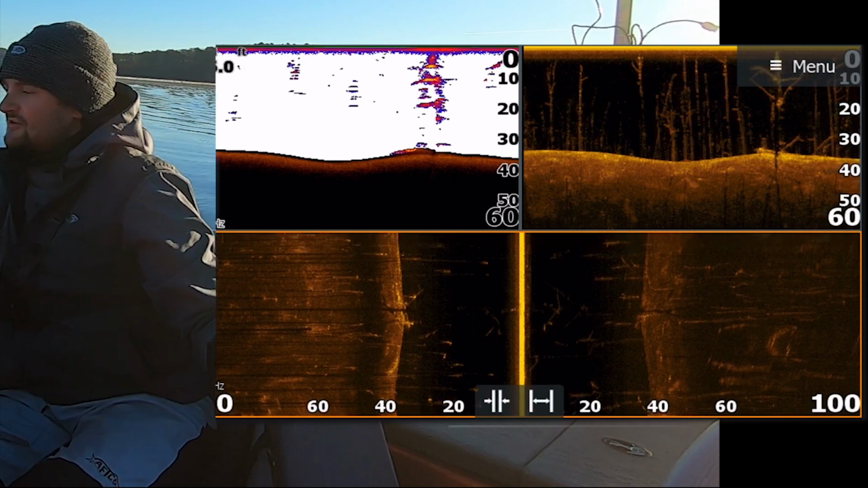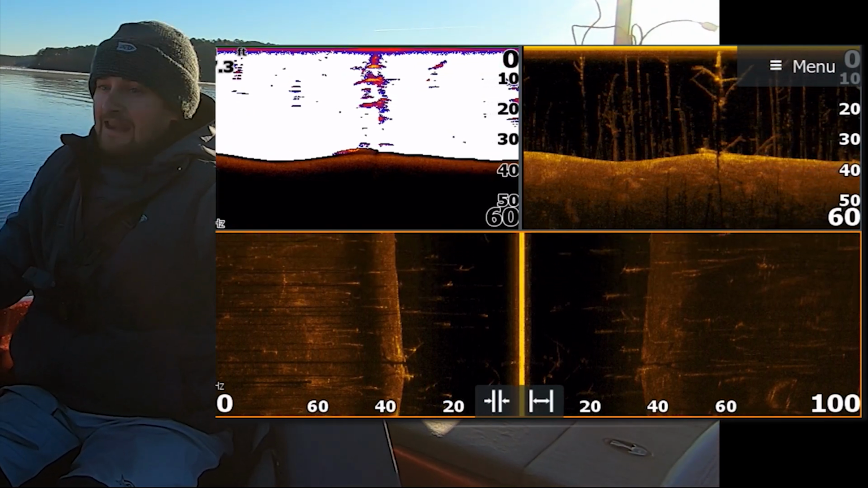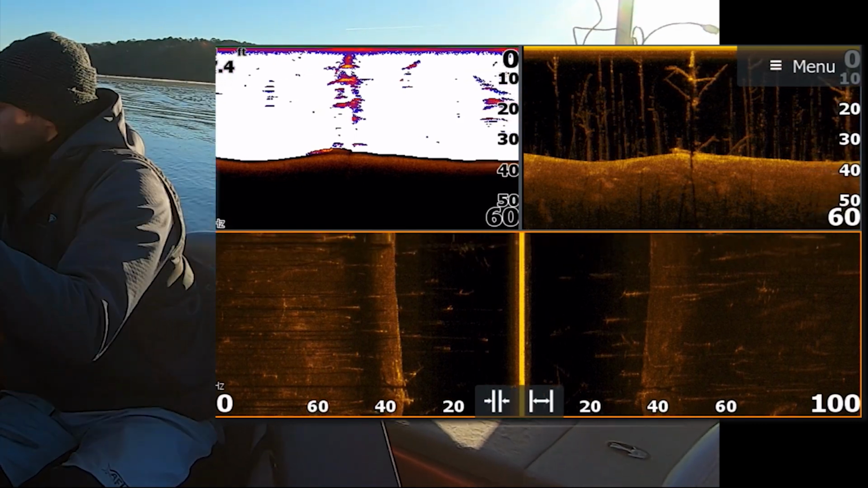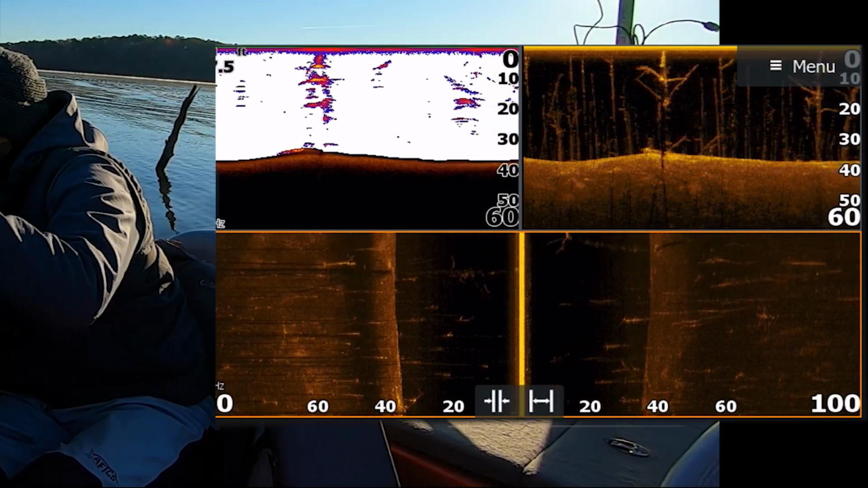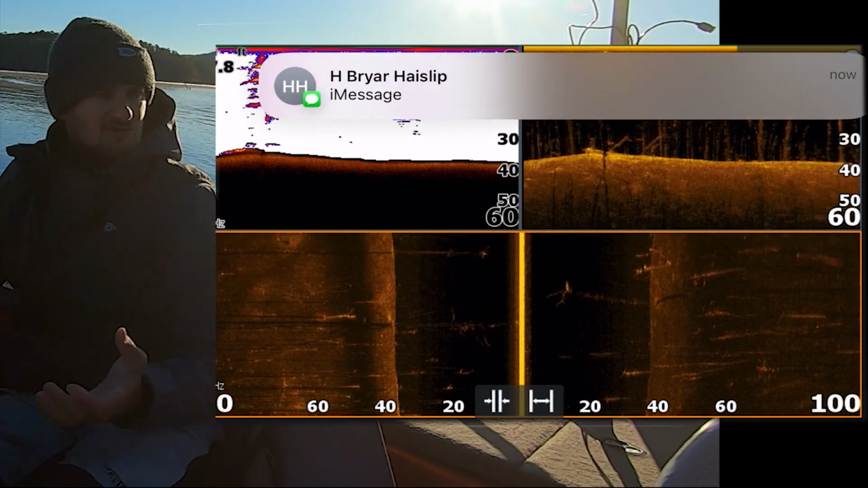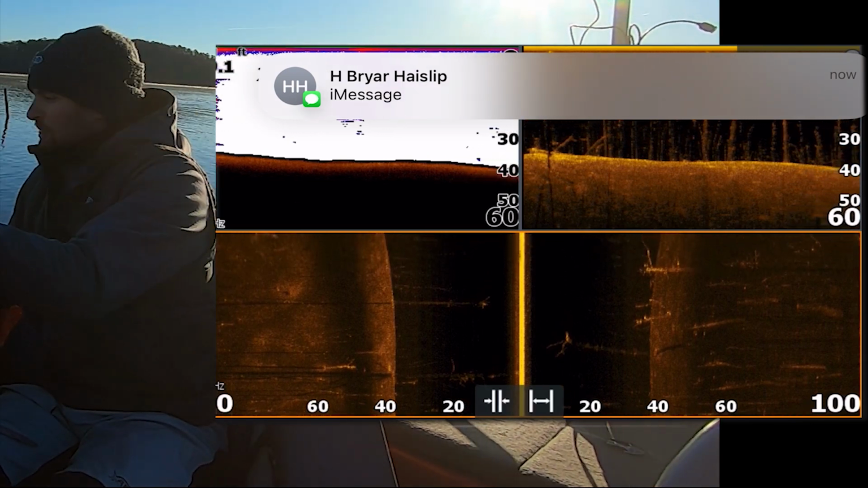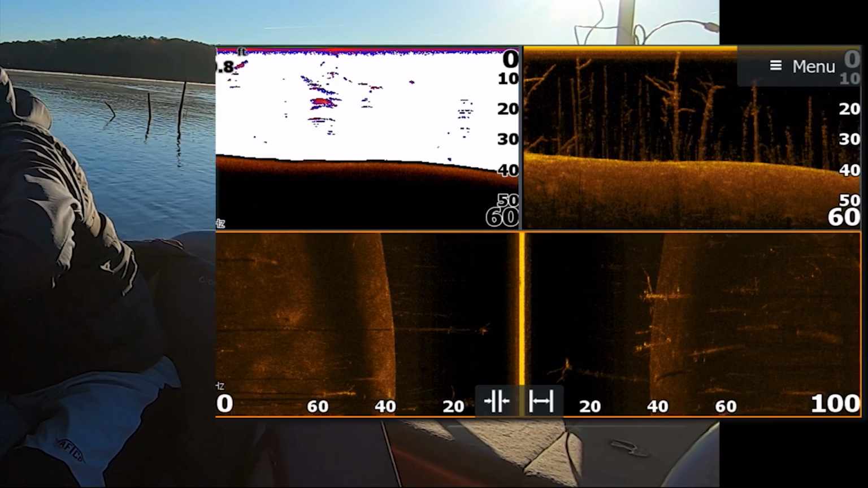See, I'm not seeing any bait fish. Those bait fish I saw up there was on the side imaging, okay? And I never even found the bait fish when I went back and fished, right? So I never found the bait. Here we go, I'm still looking. I'm gonna try to see if we can find some bait. And so we're just gonna keep going through here, guys.